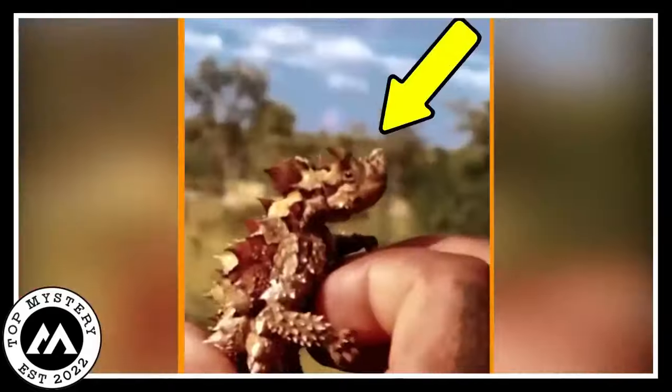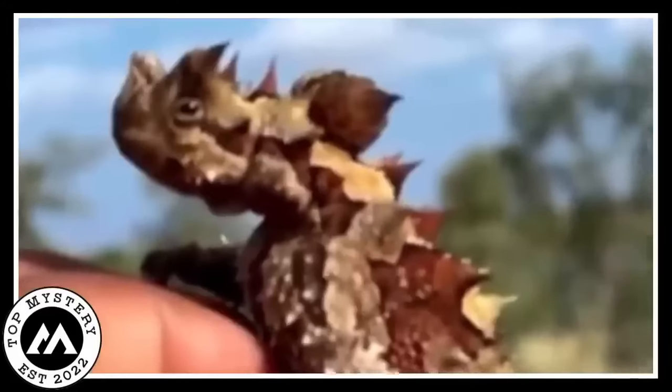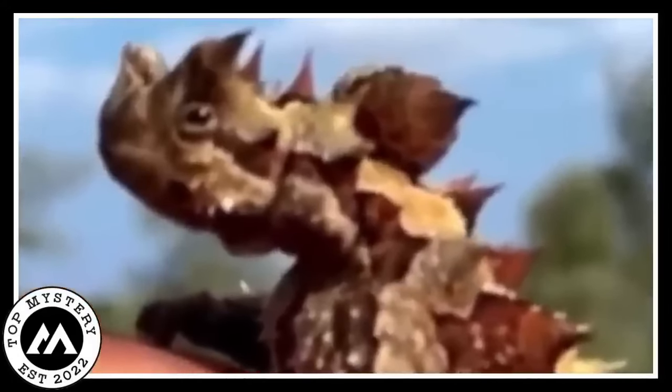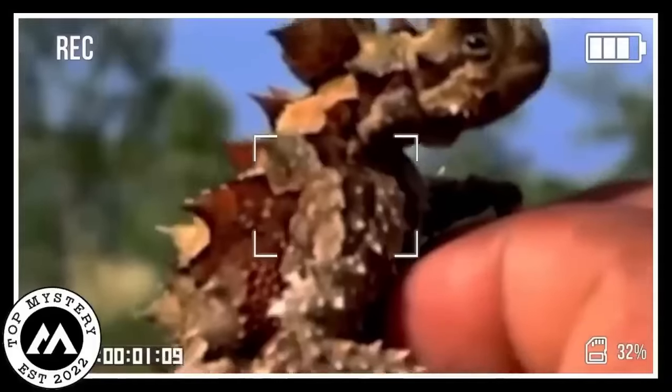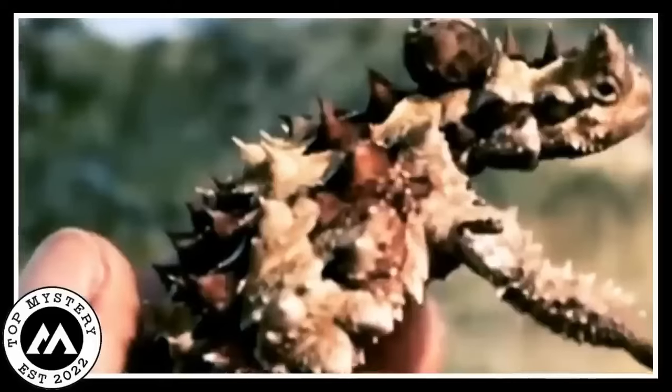Why? Because it's covered in thorns. Yes, you heard that right. Thorns. It's not your typical lizard. It's got this cool, spiky armor going on. When you see it on camera, you might think, wait, is that a lizard or a mini alligator? It's that fascinating. The thorny devil doesn't fit the lizard stereotype.